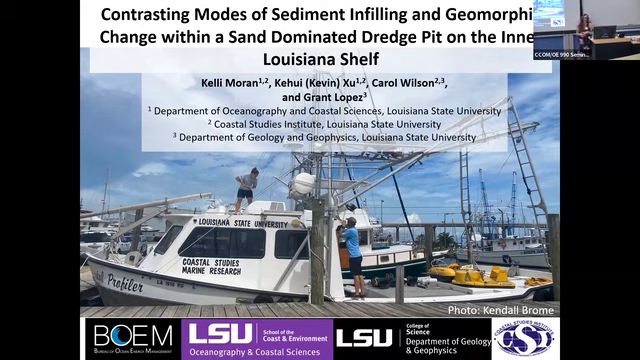I will be talking about the contrasting modes of sediment infilling and geomorphic change within a sand-dominated dredge pit on the inner Louisiana shelf.